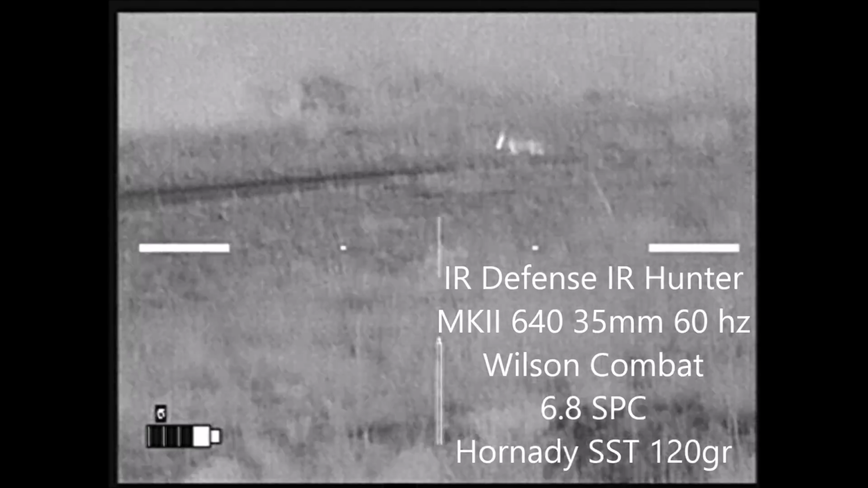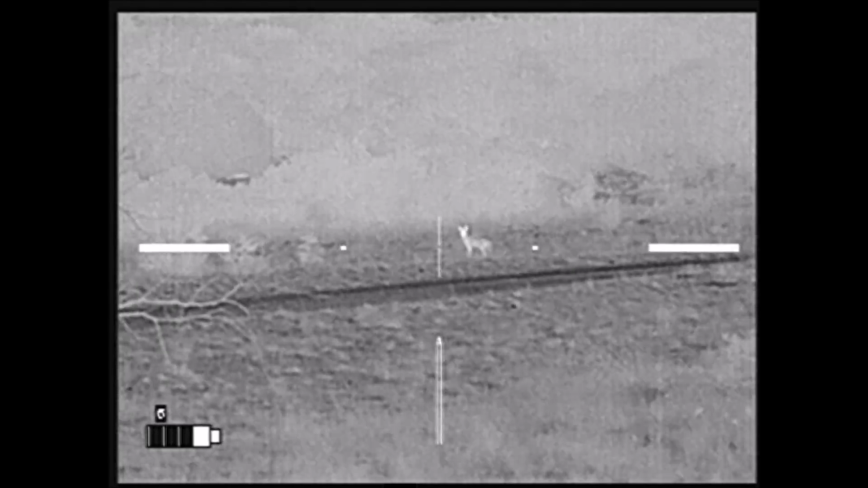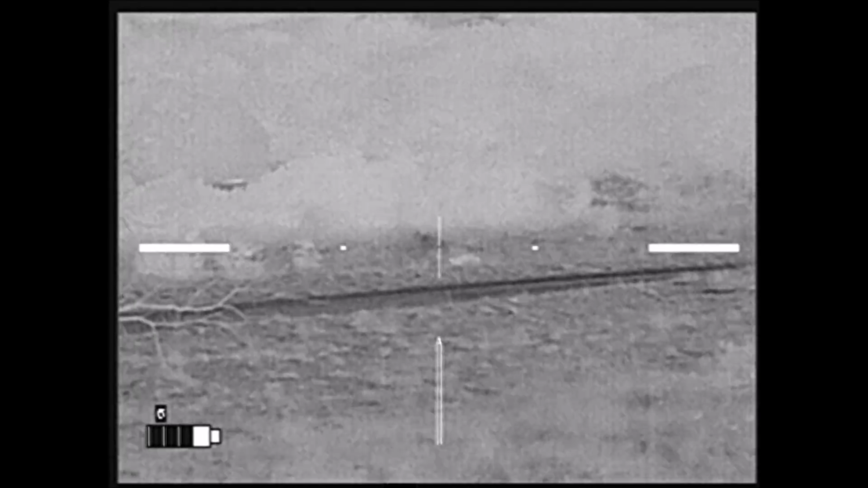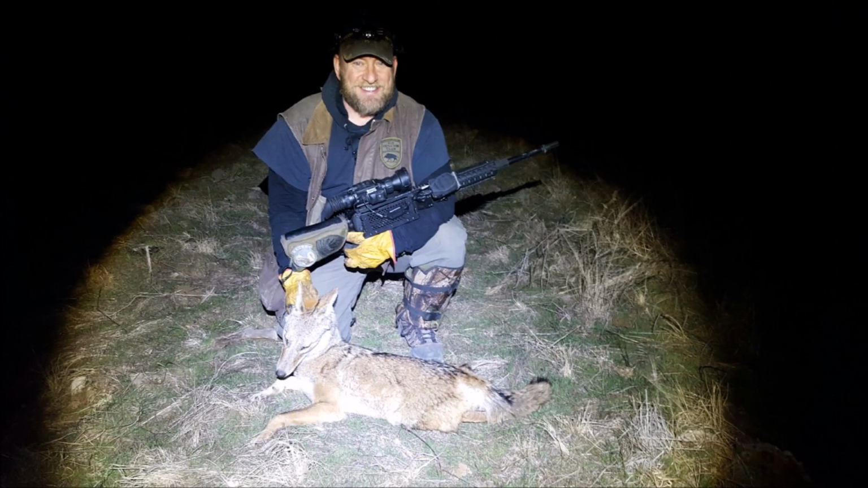And this is the view from DFW Roadkill's rifle. Good shot. And the coyote turned out to be a nice little female.